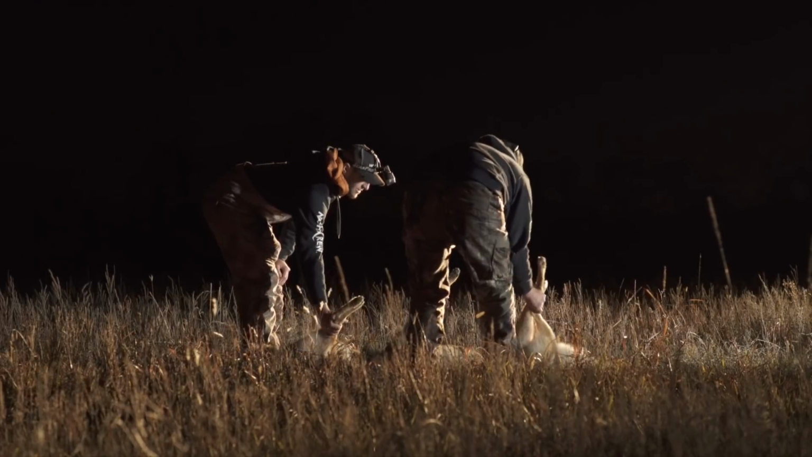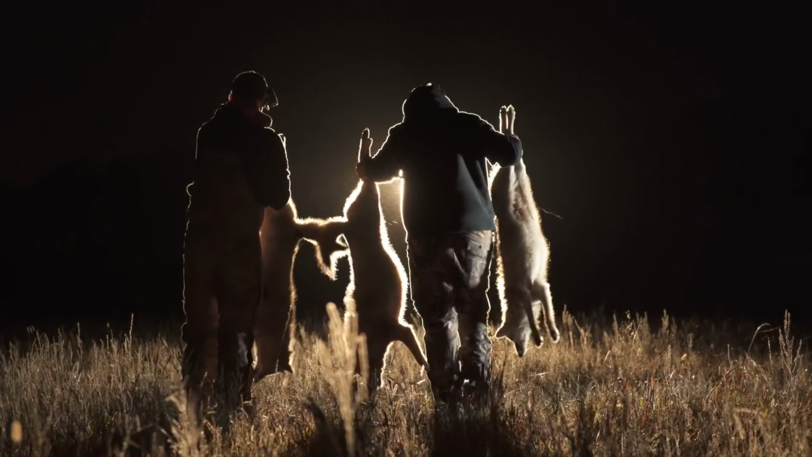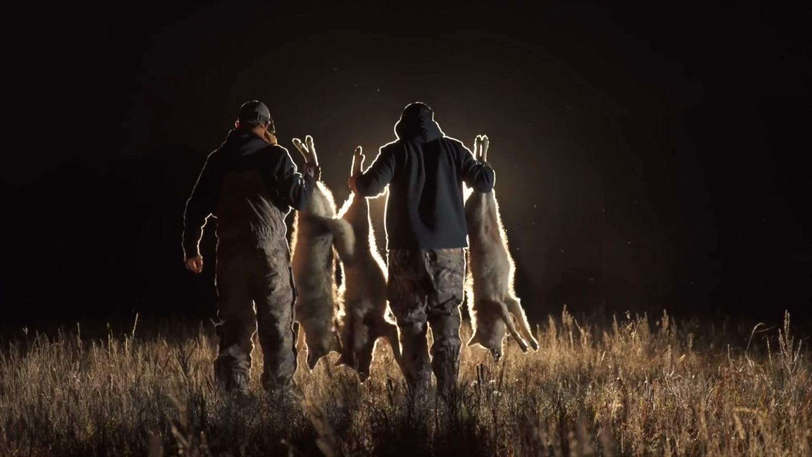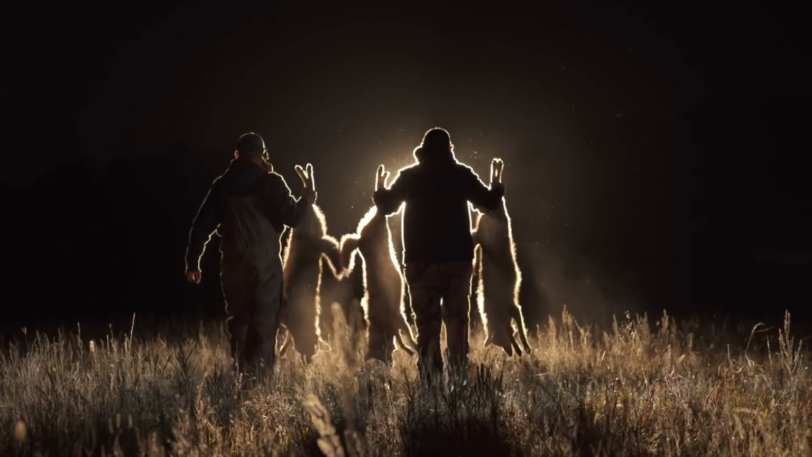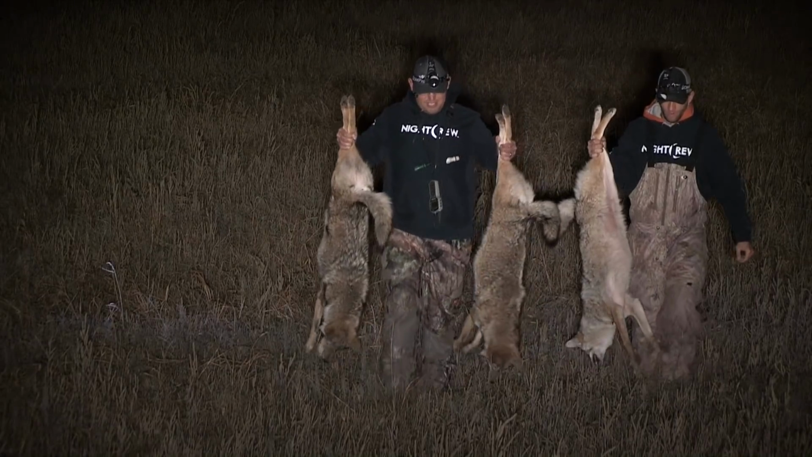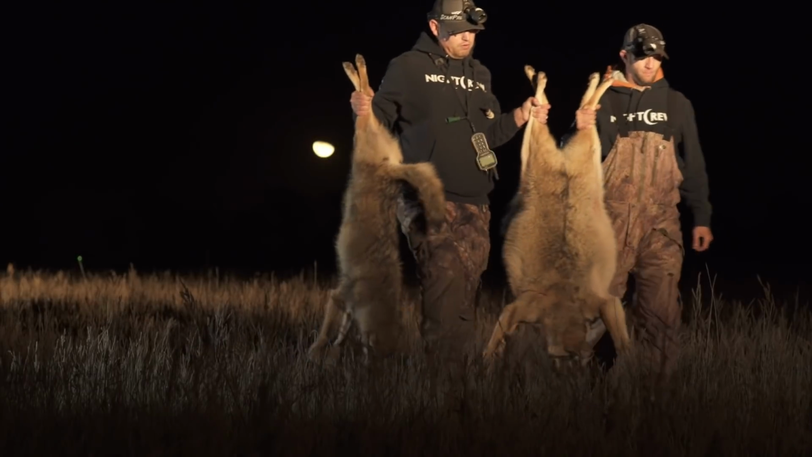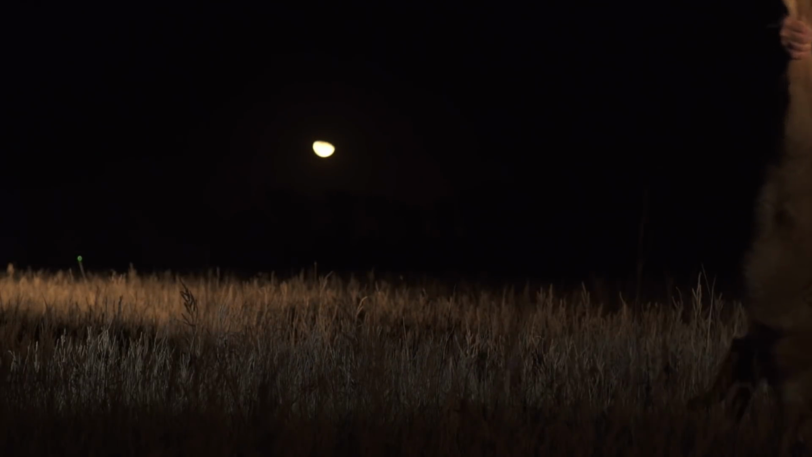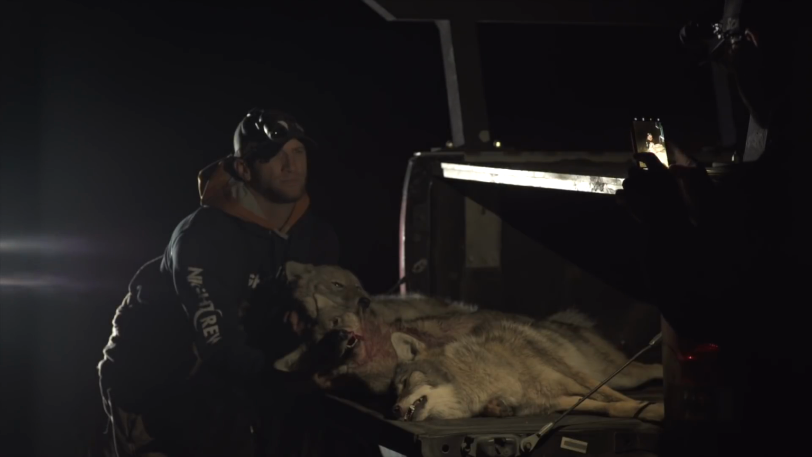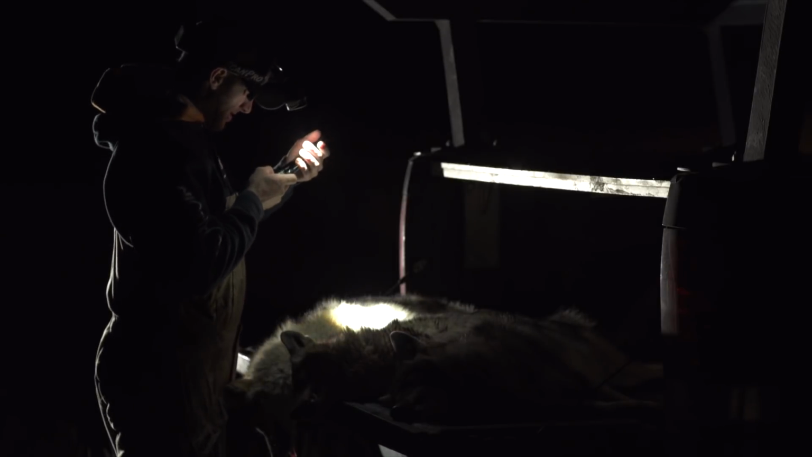Wow, this is actually my gar hole, man. Is it? Let's go hit that honey hole. I forgot to tell you that part. Tripled it up on a Tuesday night on 35 acres. Hey man, that's how we roll. That is what it's all about.